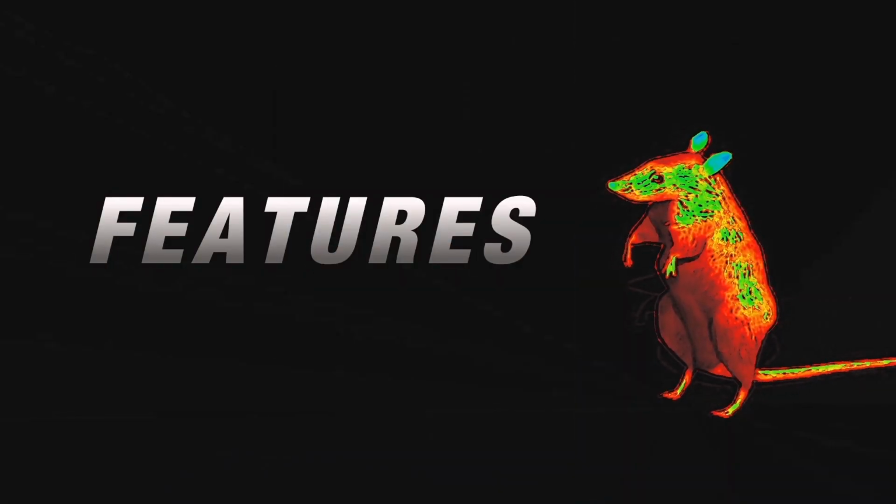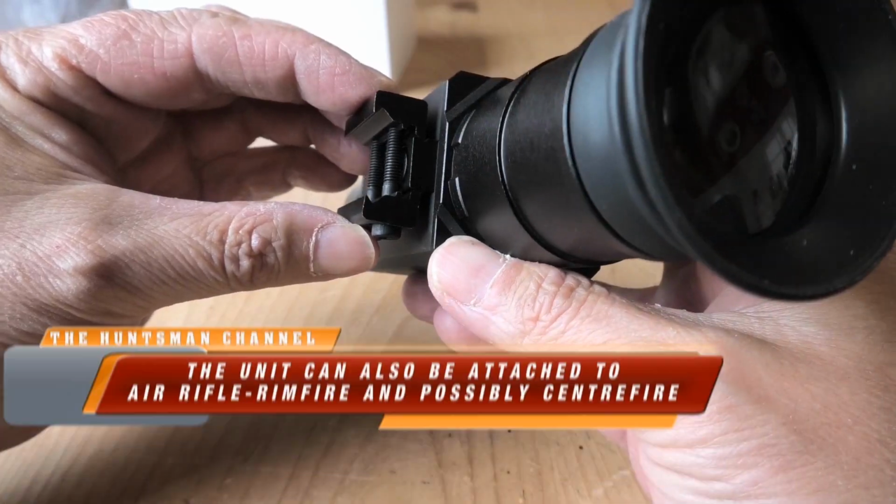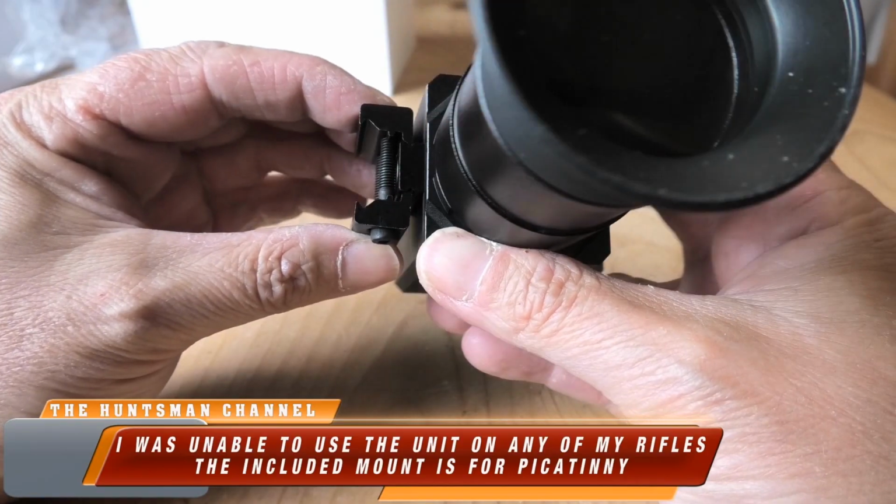Now the features, this unit has onboard IR for night vision. You got 13 thermal colour modes. You got one reticle, rifle mountable, Picatinny, ideal for air rifle, short range work, rimfire, and maybe centrefire. Now I do need to source a Picatinny mount and get this on my rifle.